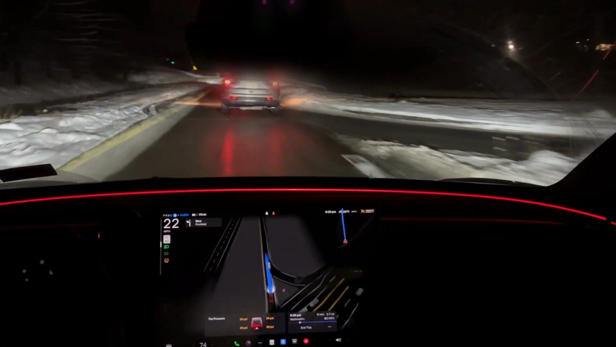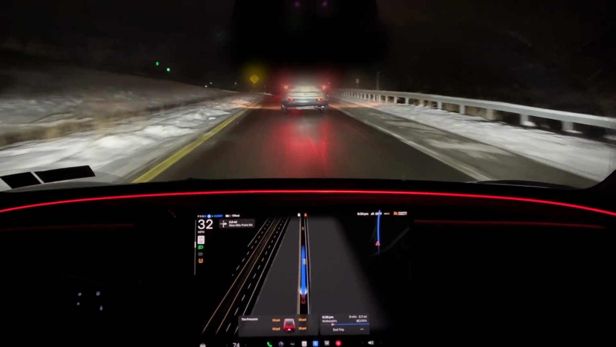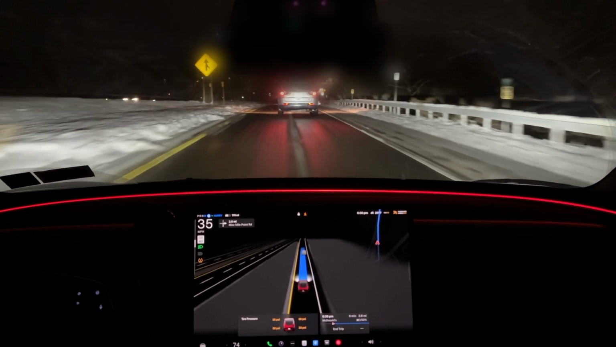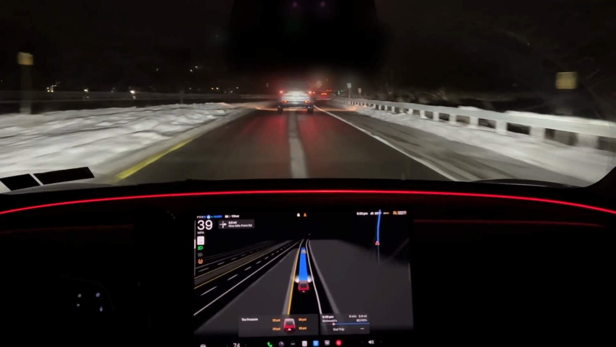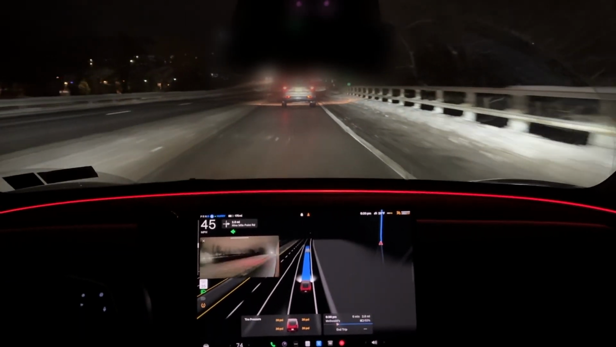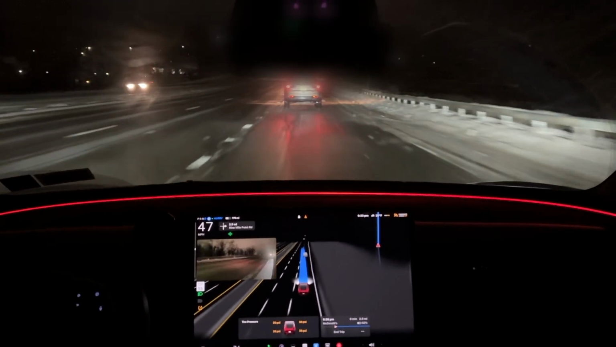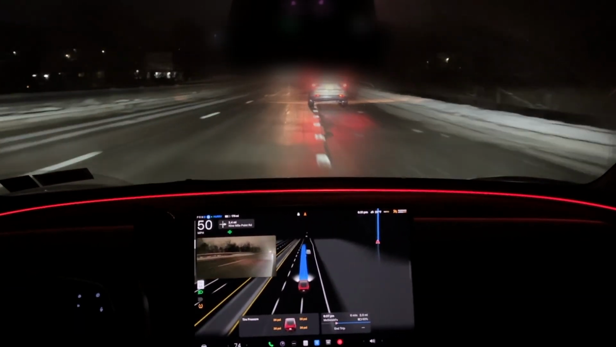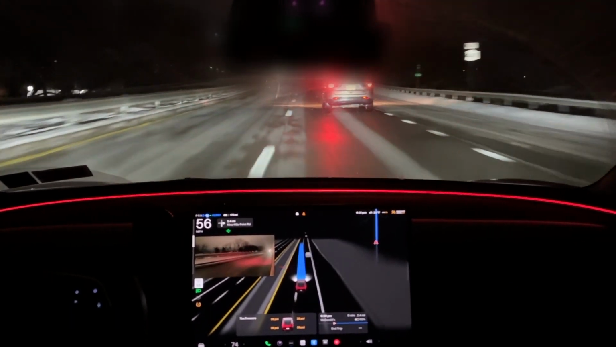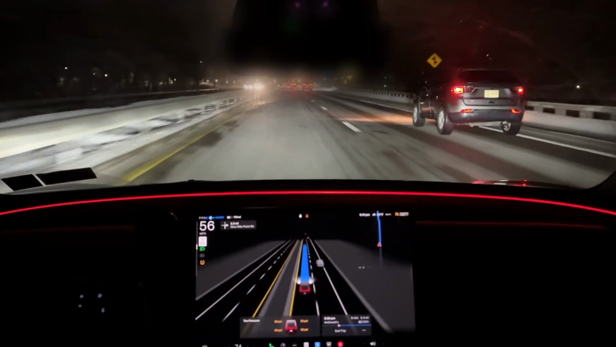I mean, if full self-driving 13 is this good, I'm really curious as to how great version 14 and future versions will continue to perform. Right now, this is such a smooth ride. That's the huge difference I've noticed between the past iteration, between version 12 and this. It is so much smoother, and it switches lanes again to the left one because it's in hurry mode. It's so much smoother.